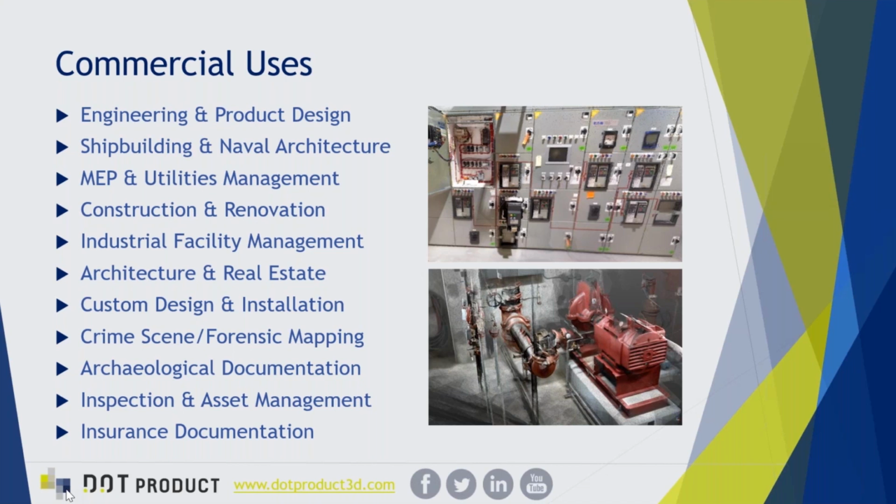The second half of the list here touches upon situations that are very exciting to us, where we may be replacing what would otherwise just be a photograph, tape measure, sketchpad type situation. And this is of major value with products like the Intel RealSense, which you can buy today for $150 from Intel. So this is your crime scene forensics, archaeology, digital heritage preservation, inspection and asset management, custom design and installation, real estate, and other applications where we're replacing sketchpad, tape measure type applications. Getting so much more very easily in a small form factor.